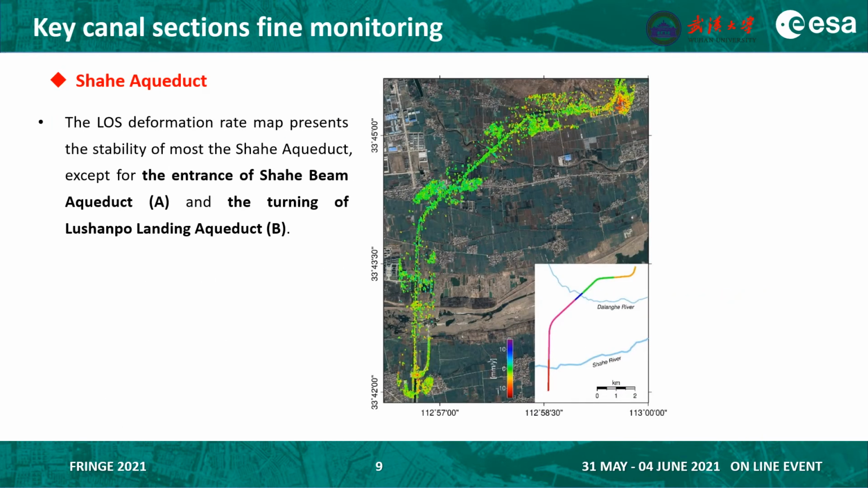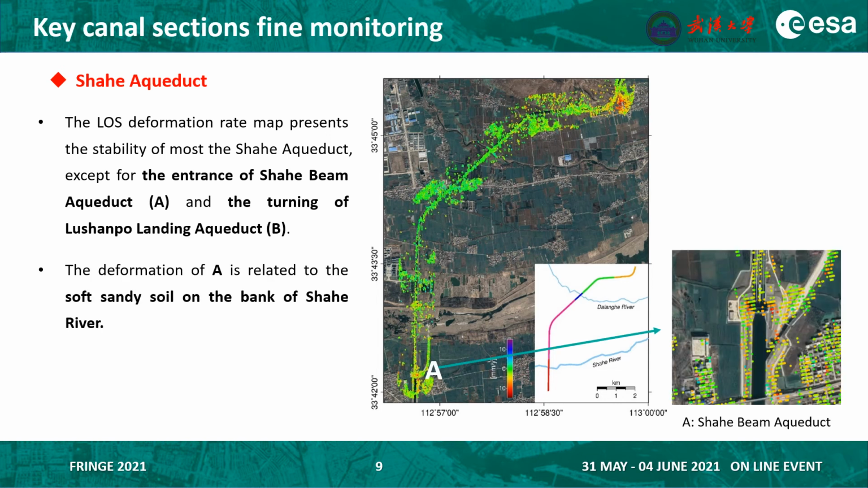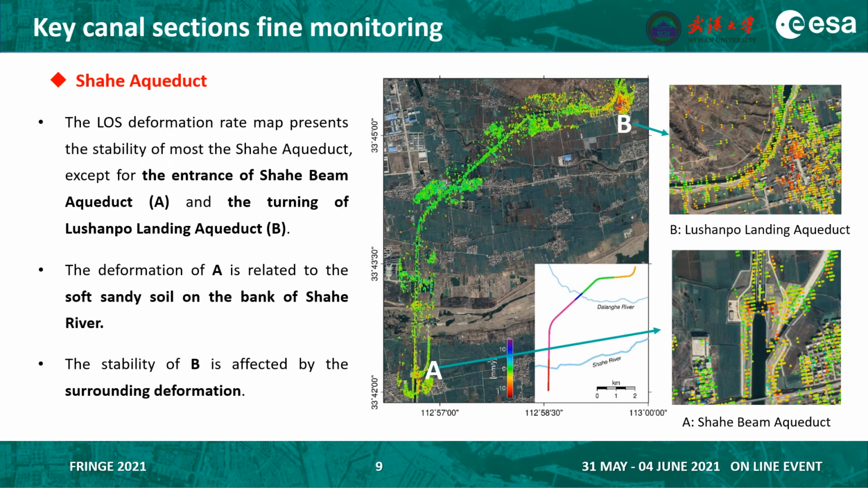In the key canal sections fine monitoring, we focus on 2 sections. The first is Shahe Aqueduct. It is overall stable, except for the entrance of Shahe Beam Aqueduct and the turning of Lushanpo Landing Aqueduct. The deformation of A is related to the soft sandy soil on the bank of Shahe River. The stability of B is affected by the surrounding deformation.